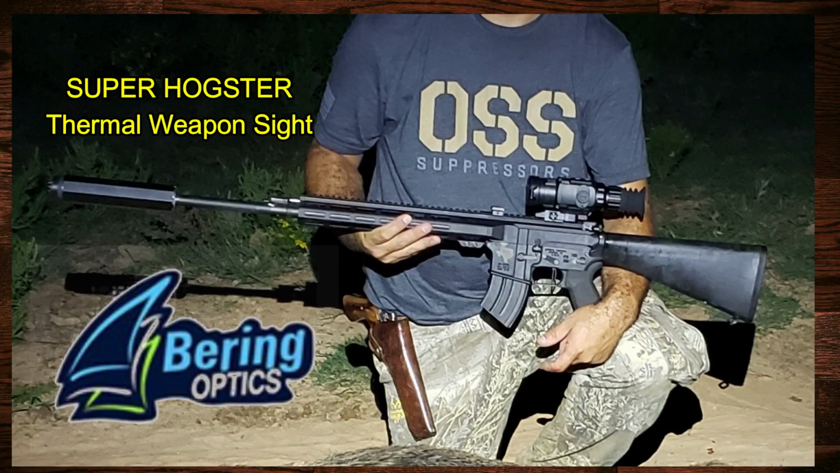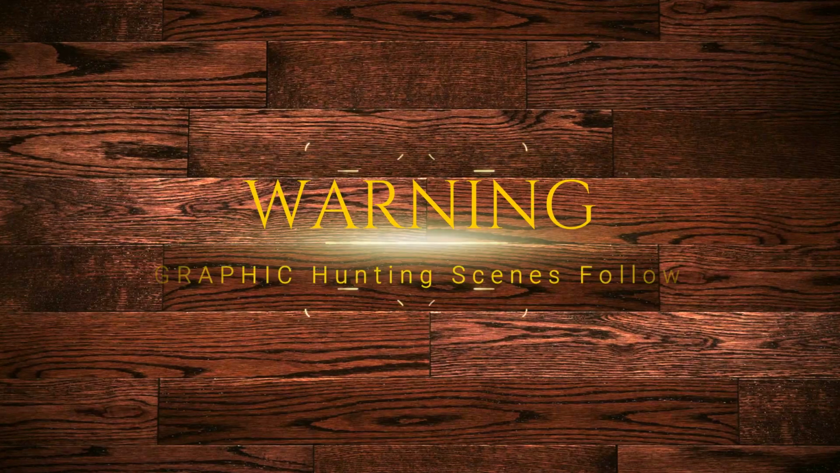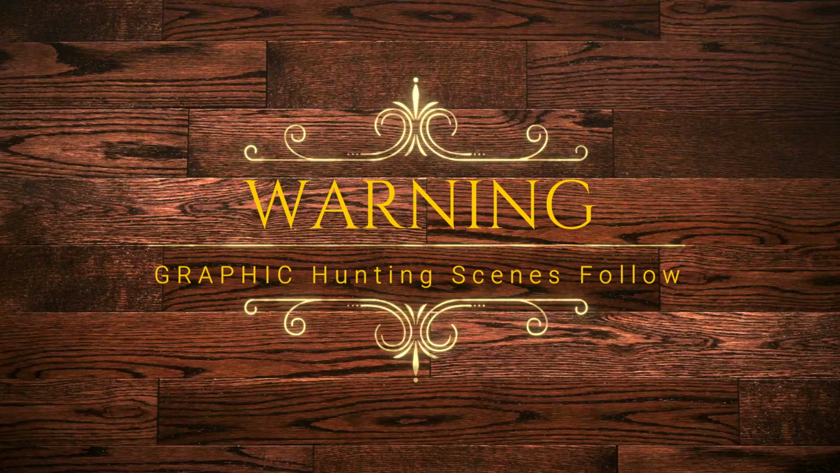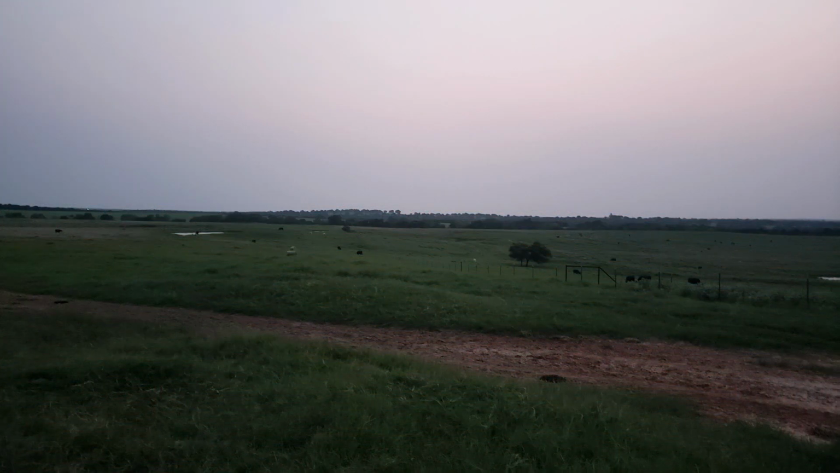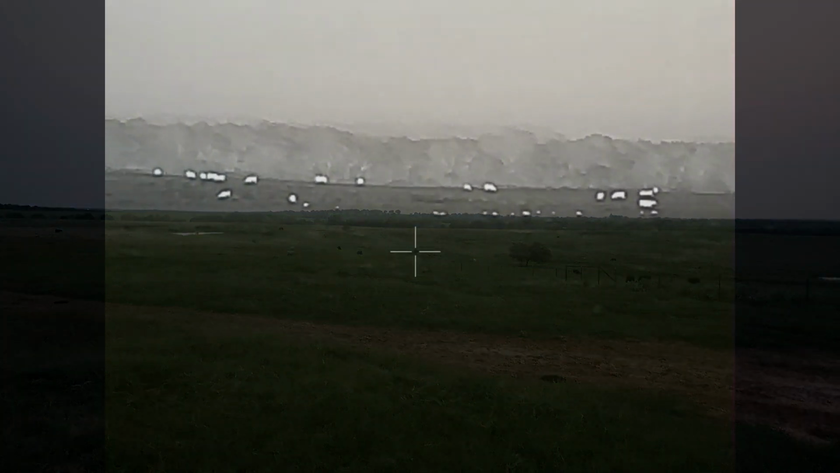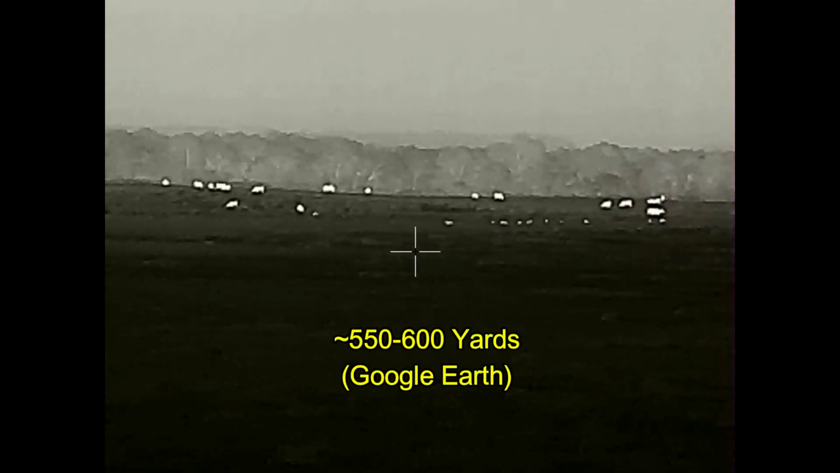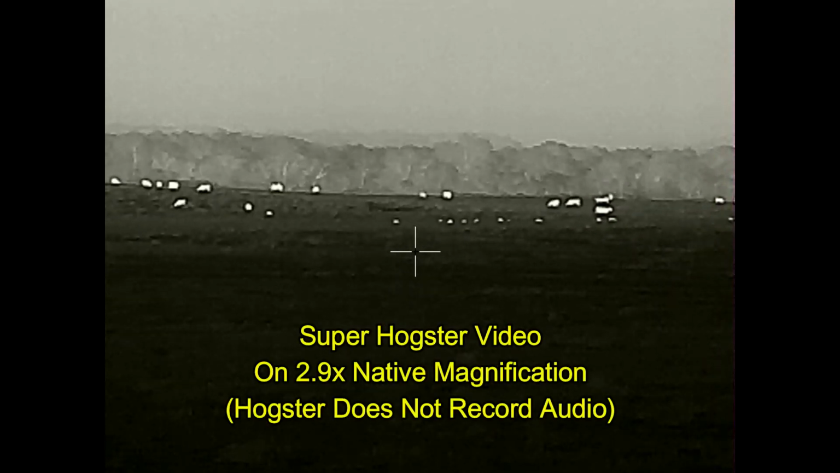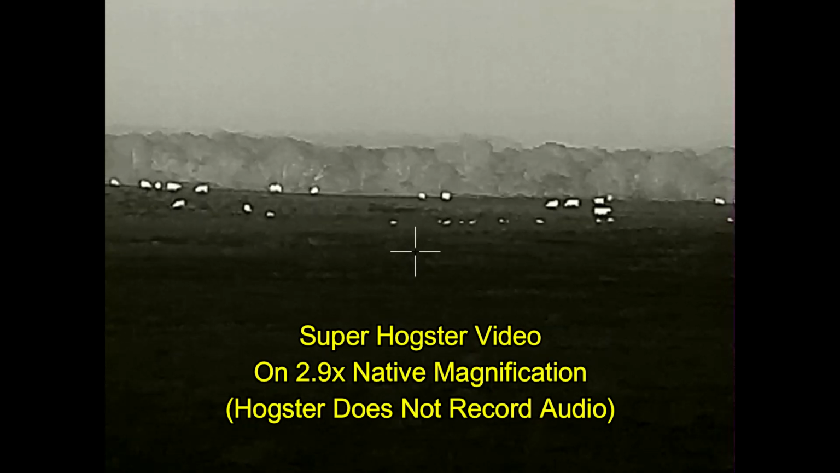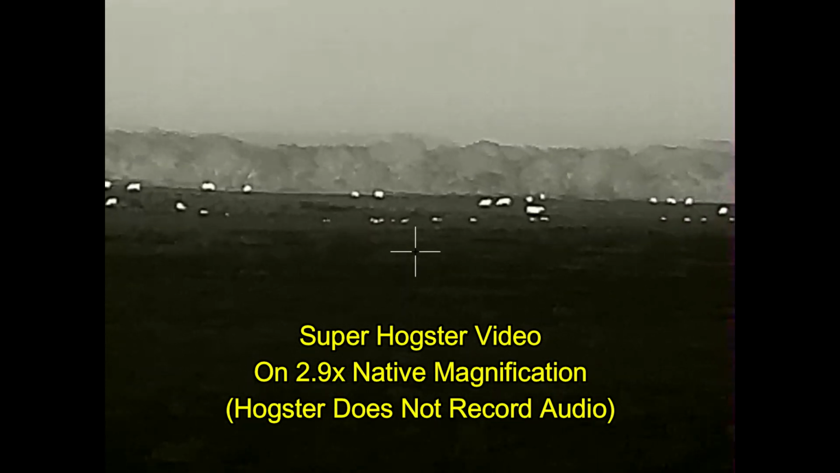Tonight Ben hunts with the Super Hogster. Ben and I went hunting up in North Texas under a hazy sky from the California wildfires. We had some hogs show up right around sundown. The small dots that you see out there in the distance at 550 to 600 yards are going to be hogs, as seen through the Super Hogster on its native magnification.